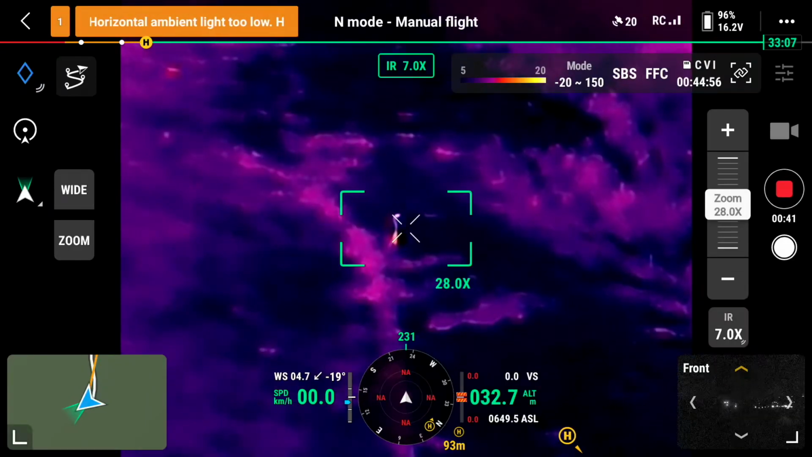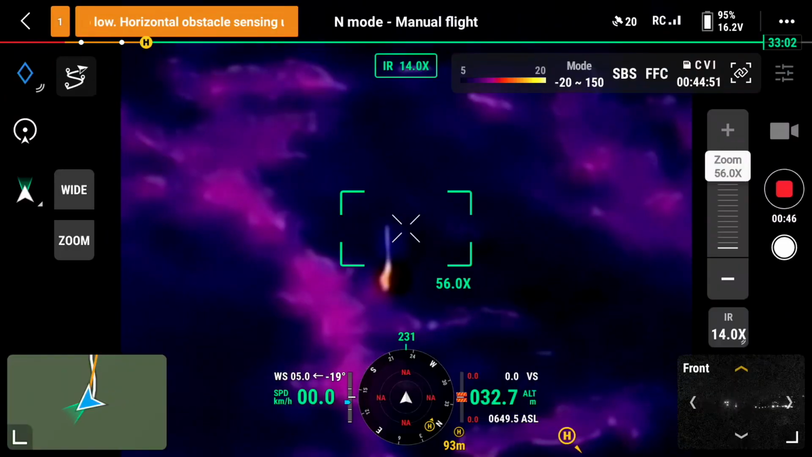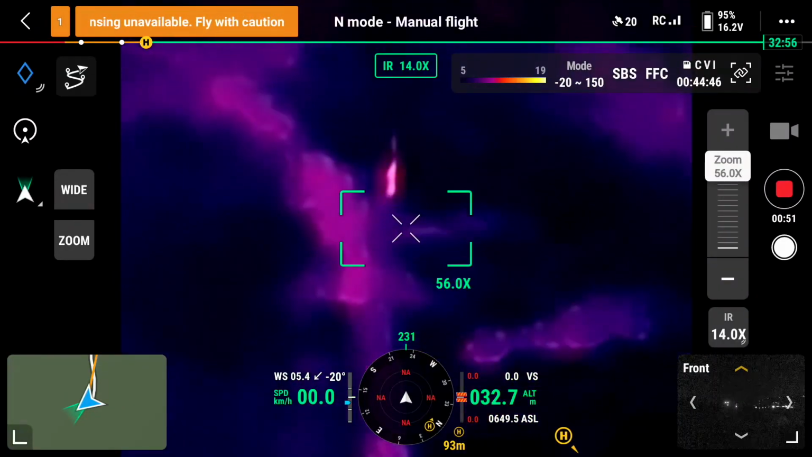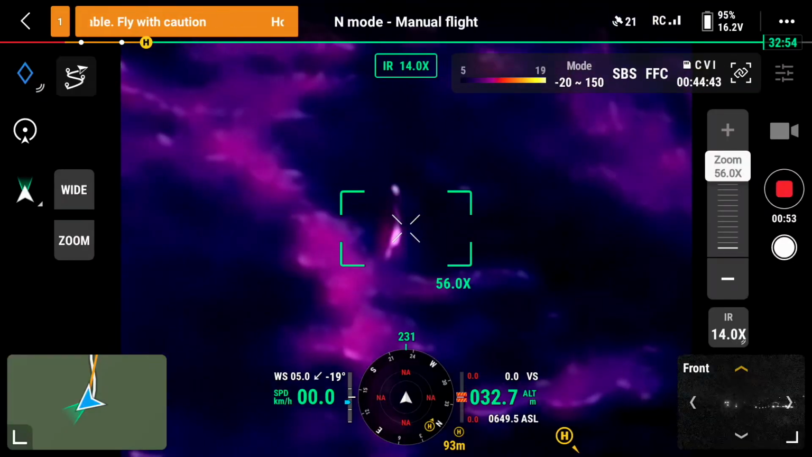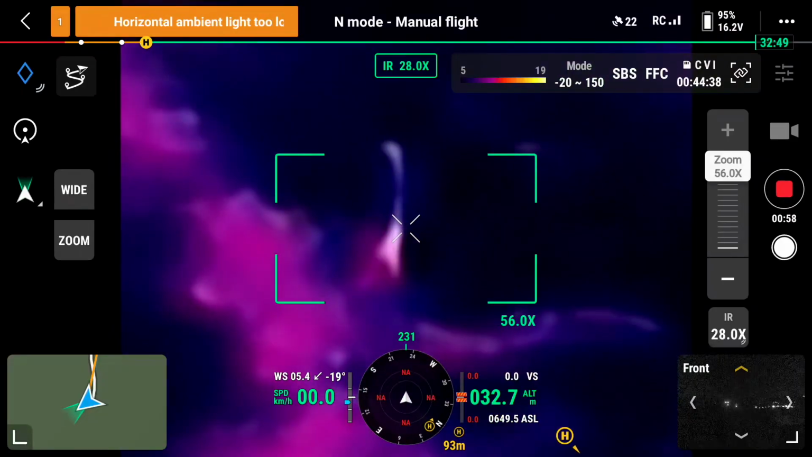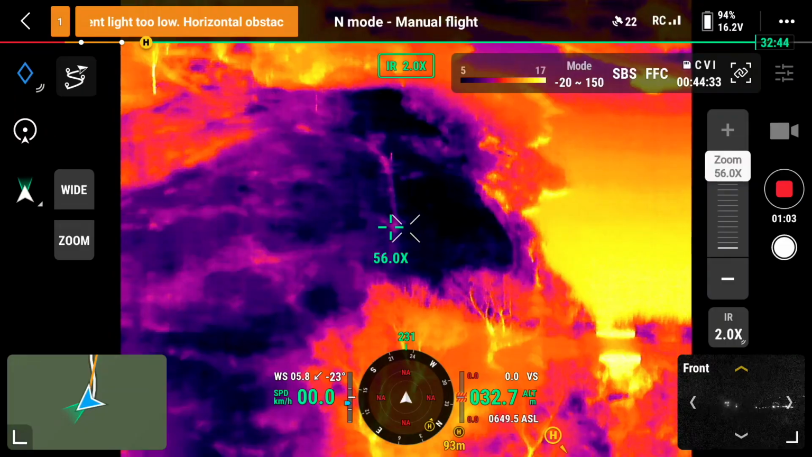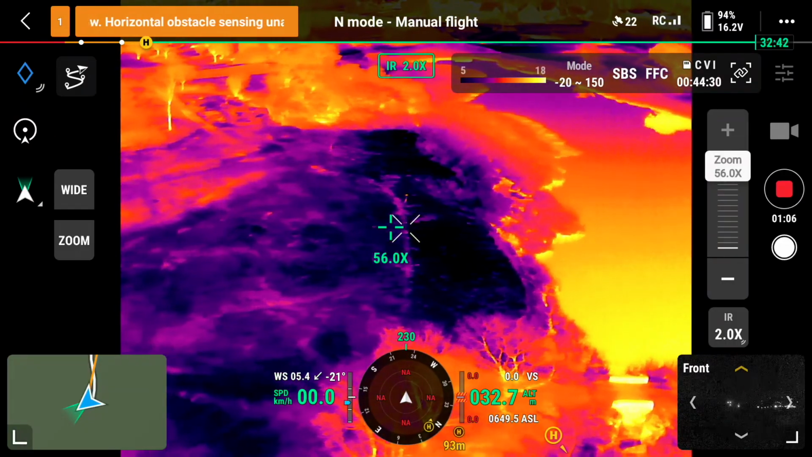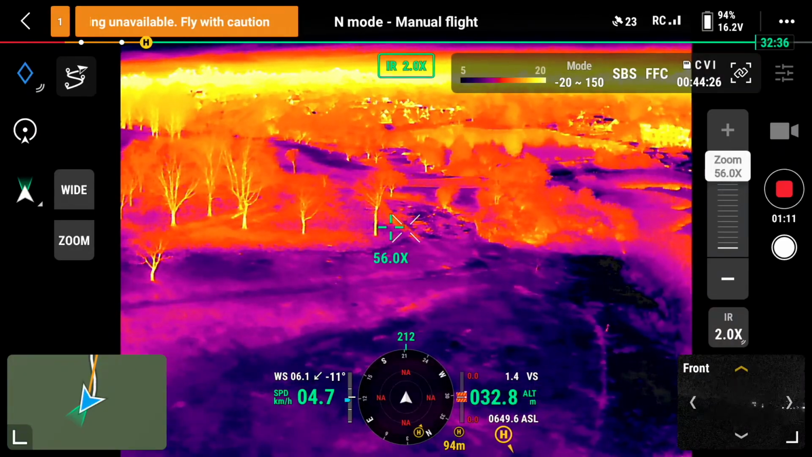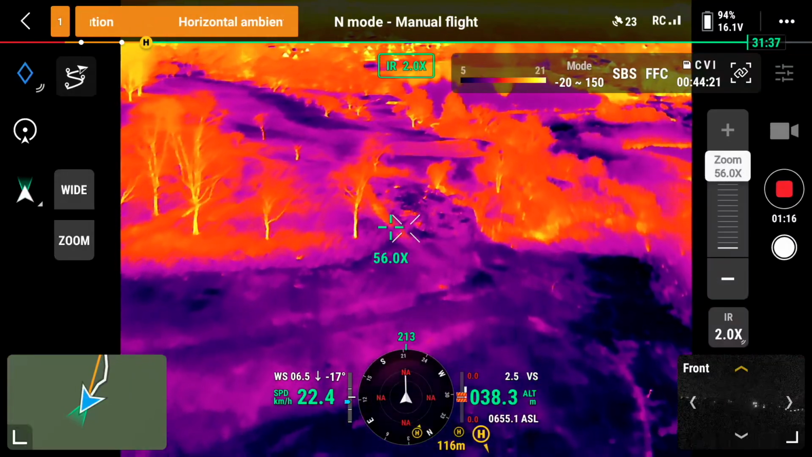So this is 7 times zoom. That's 56 times zoom. So look, you do lose resolution there, but it's a very good idea of what you can see. Sorry, that's 14 times. 14 times, that's 56. Right. So that gives us a good idea. So we can have a quick look. We can see that there's something there. It's not what we're looking for. And we can go a little bit further. So let's do that. Let's see if we can see anything else of interest here.